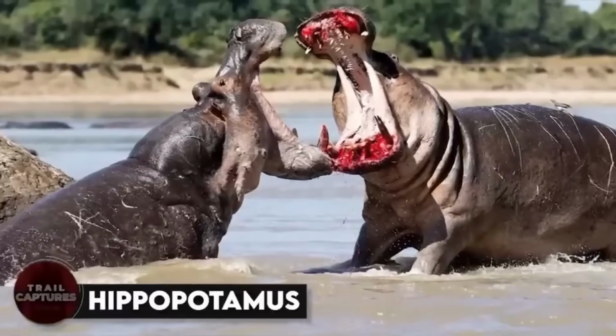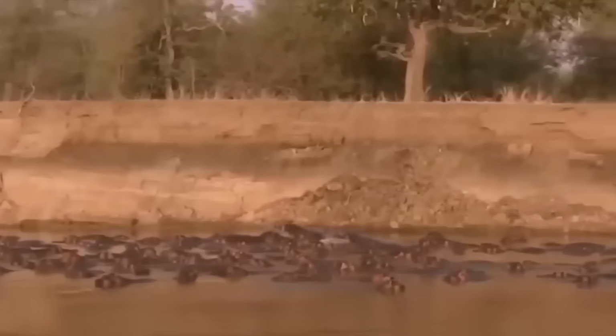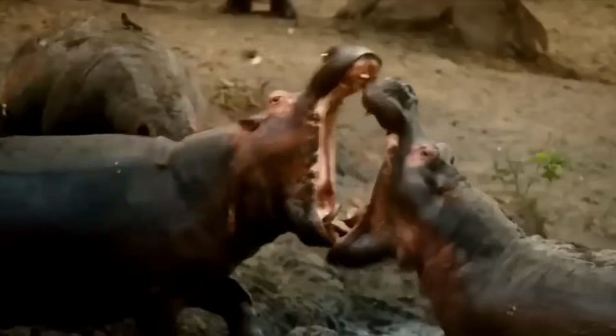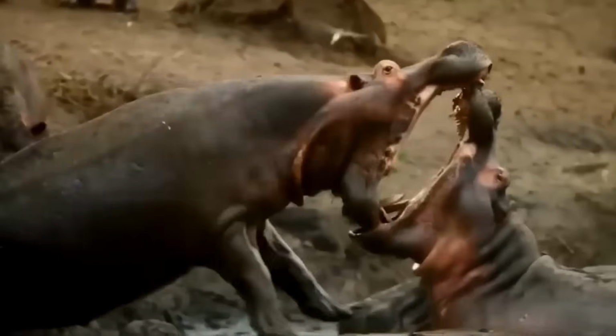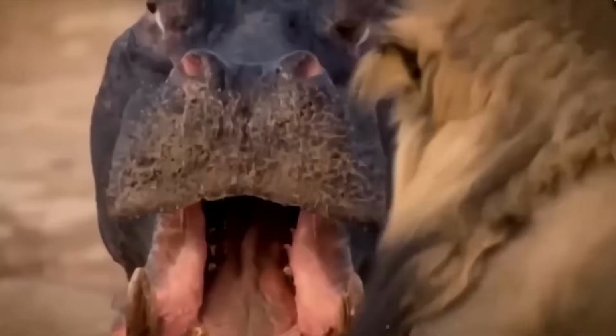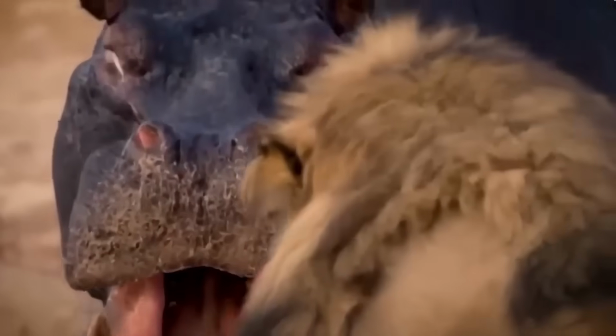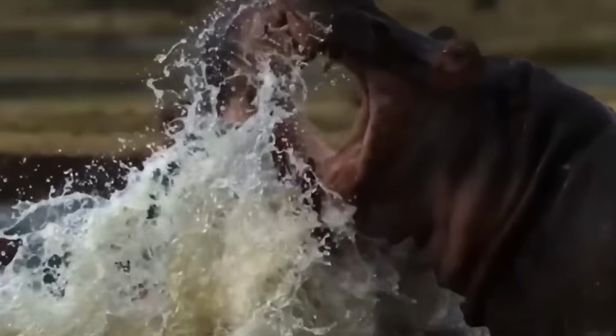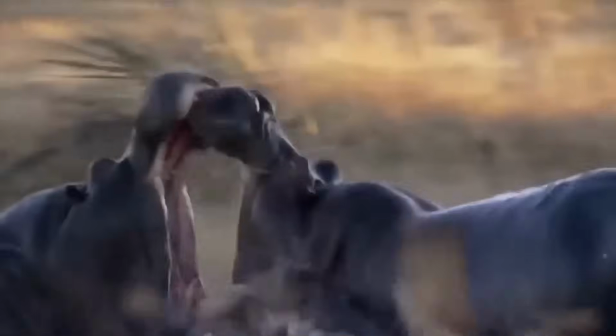Hippopotamus. The African river holds many secrets, but perhaps the most dangerous one lurks just beneath the surface. Beware the hippopotamus, for they may appear docile, but they are anything but. With a single snap of their powerful jaws, they can shatter bones and end lives in an instant. These massive beasts are responsible for more human deaths in Africa than any other large animal.